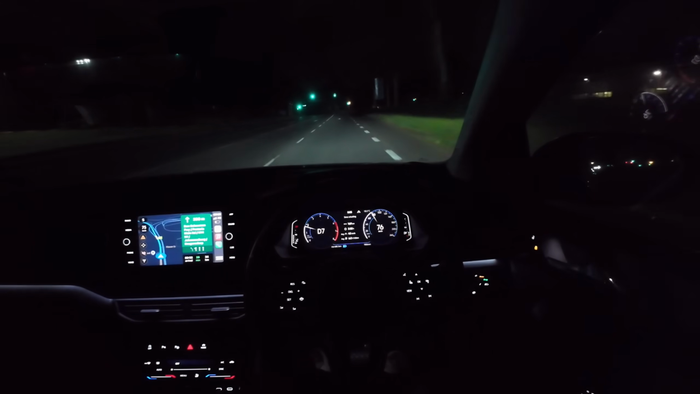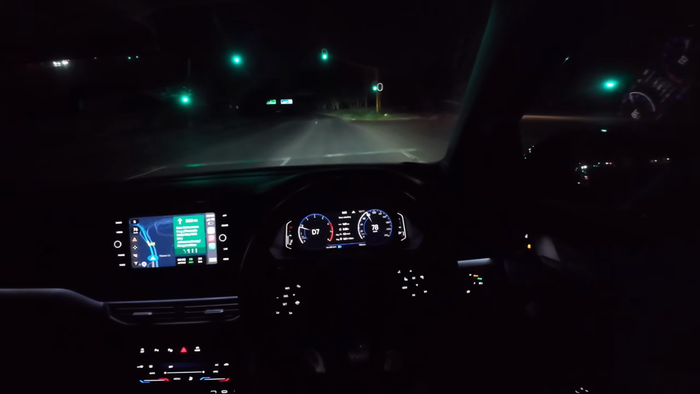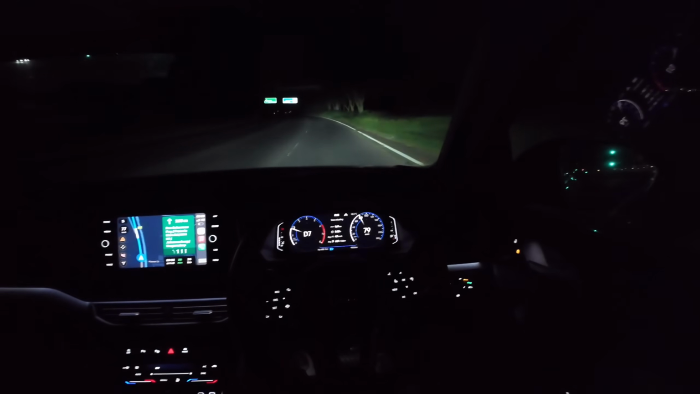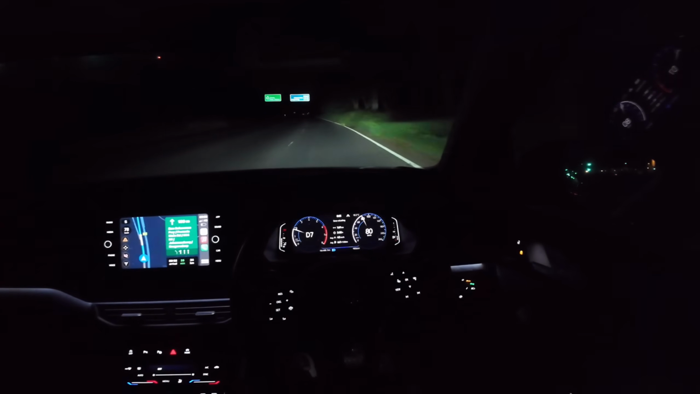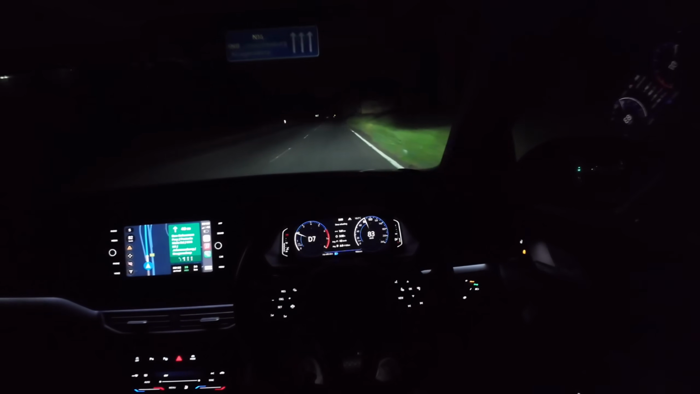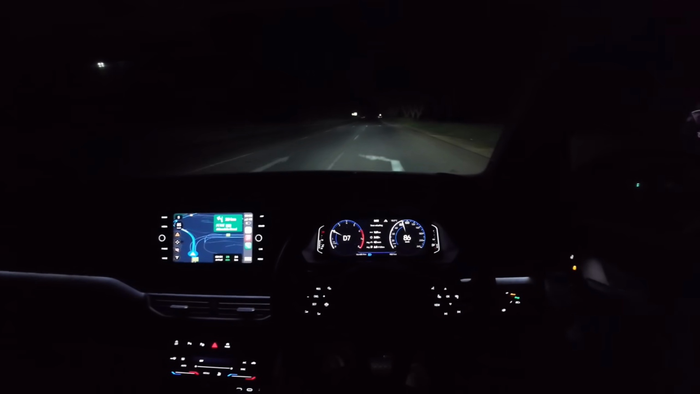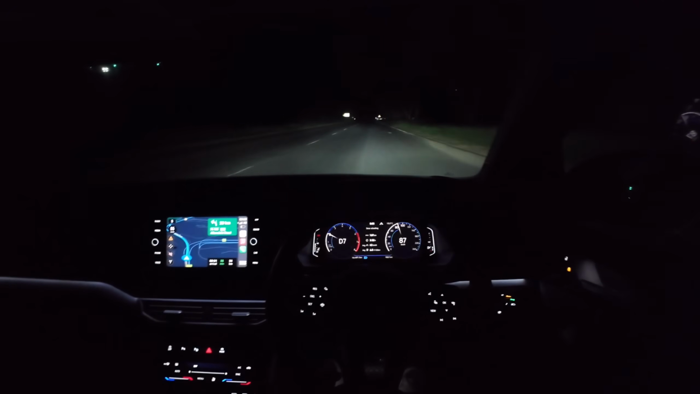So yeah, we are on the highway right now, and this is the route to Johannesburg. So you'll see the IQ lights come alive now, just because of how dark this section is.